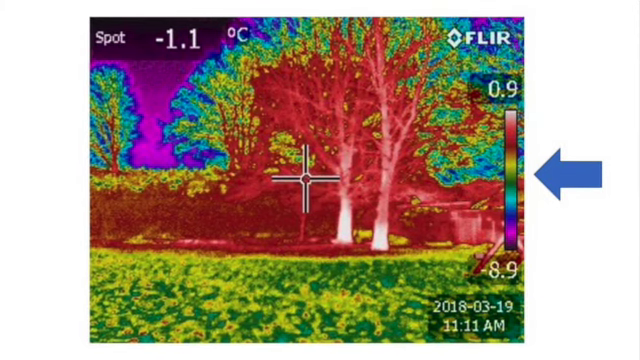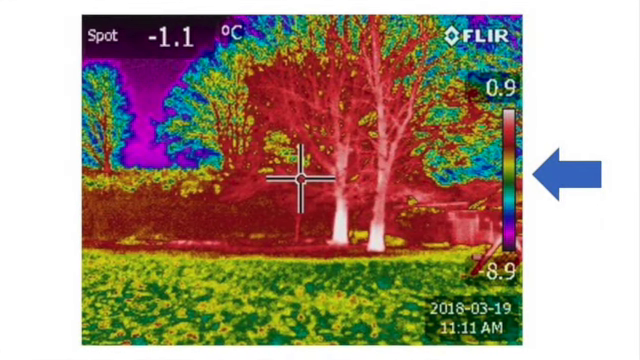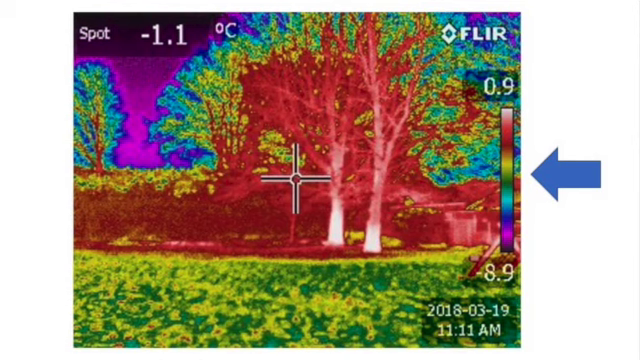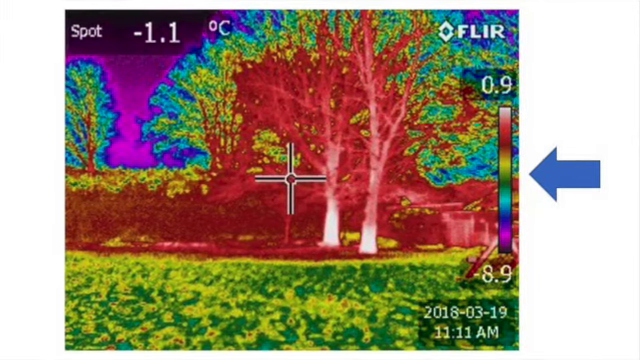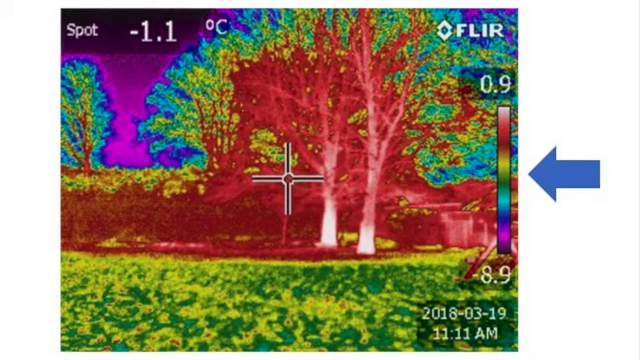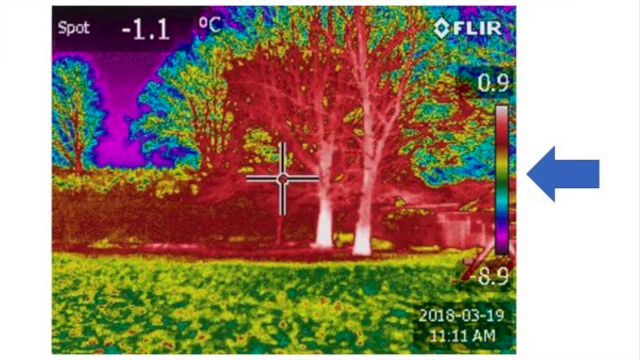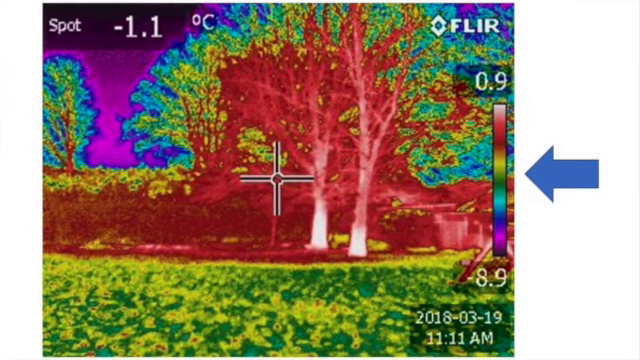This image was obviously taken on a very cold day, and in fact, it's a school playground covered with snow. So unlike everything else in the image that was below zero, the trees were not frozen. So their temperature was actually the highest within that particular image. So we need to make sure we don't get fooled by what the camera is showing us.